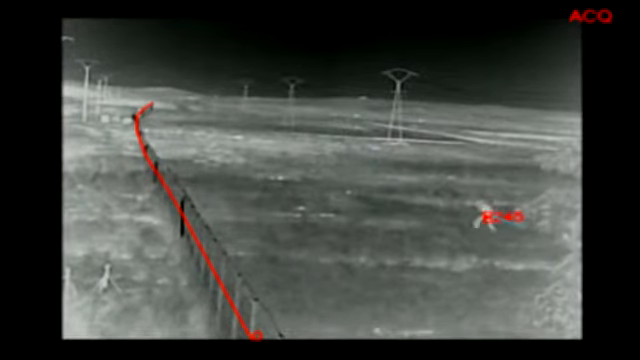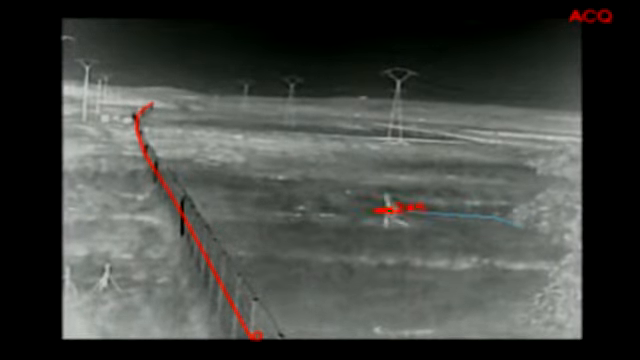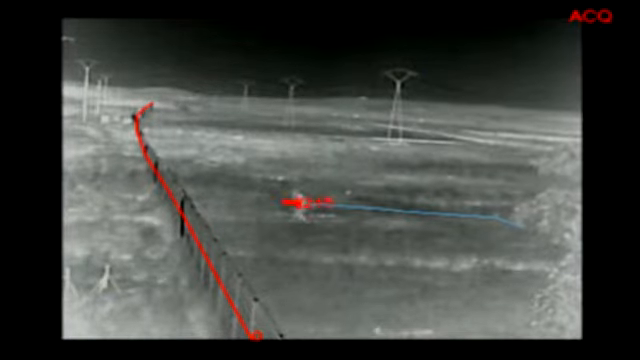Additionally, we analyzed the cost of the system, and it was not a big difference with a conventional system. The reason is that we didn't have to install so many cameras because of the range of the thermal cameras of FLIR.